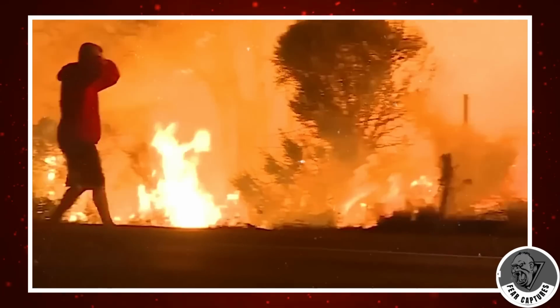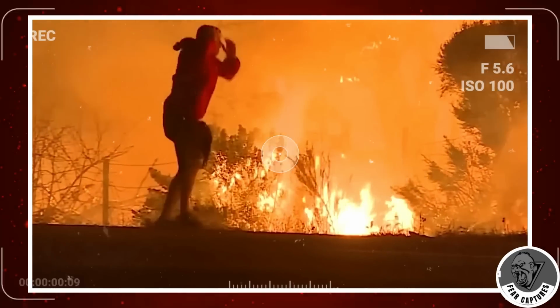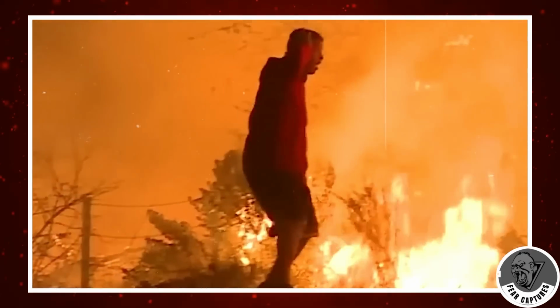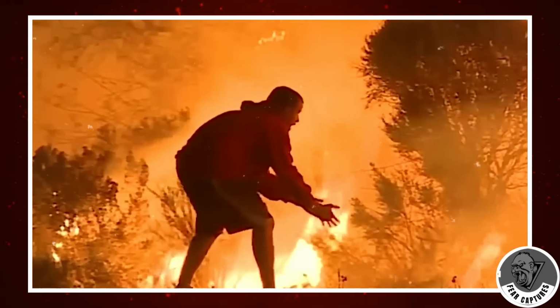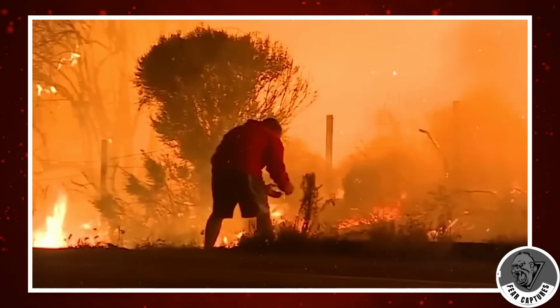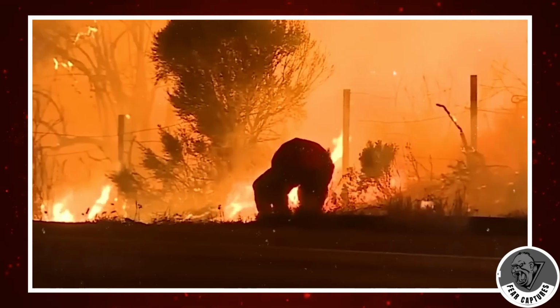Hold on to your heartstrings for this one. We've got footage that's like a real-life superhero moment. Picture this. A guy sees a rabbit in big trouble near the flames of the Thomas Fire. Without second thoughts, he jumps out of his vehicle and dashes into the danger zone to save the little critter.